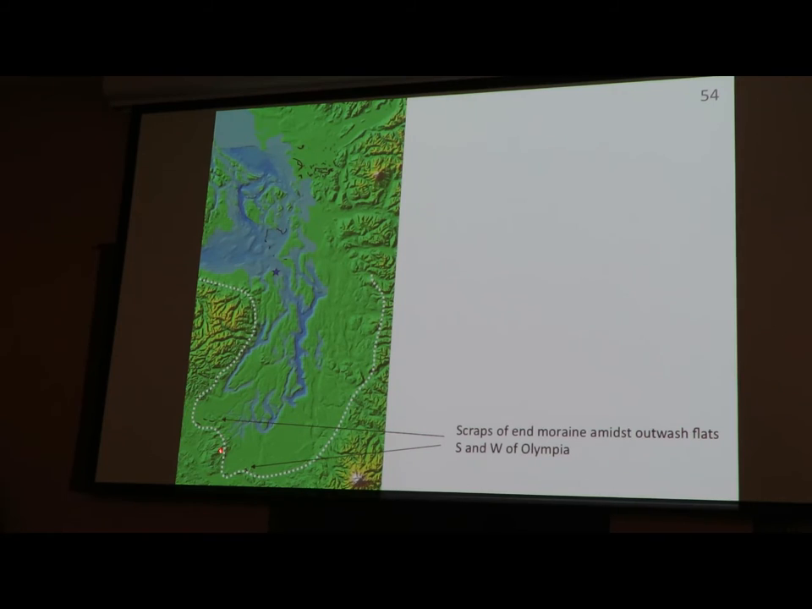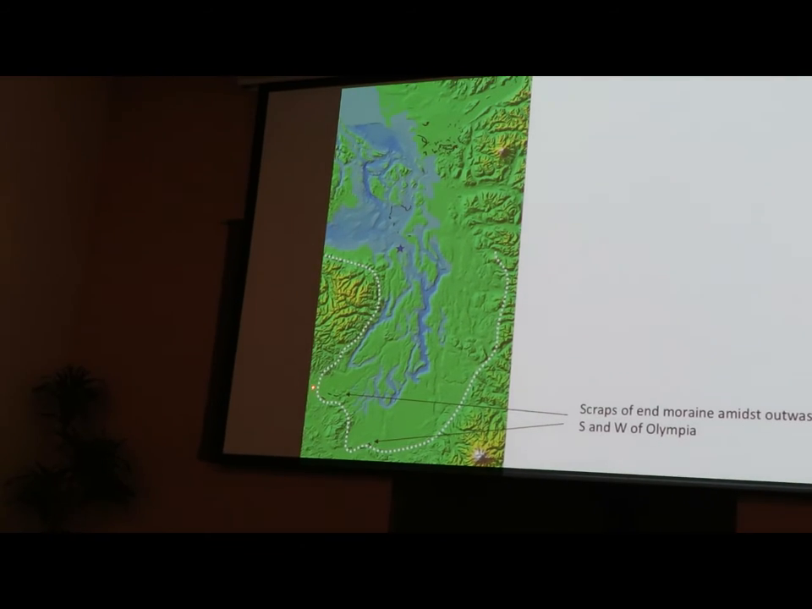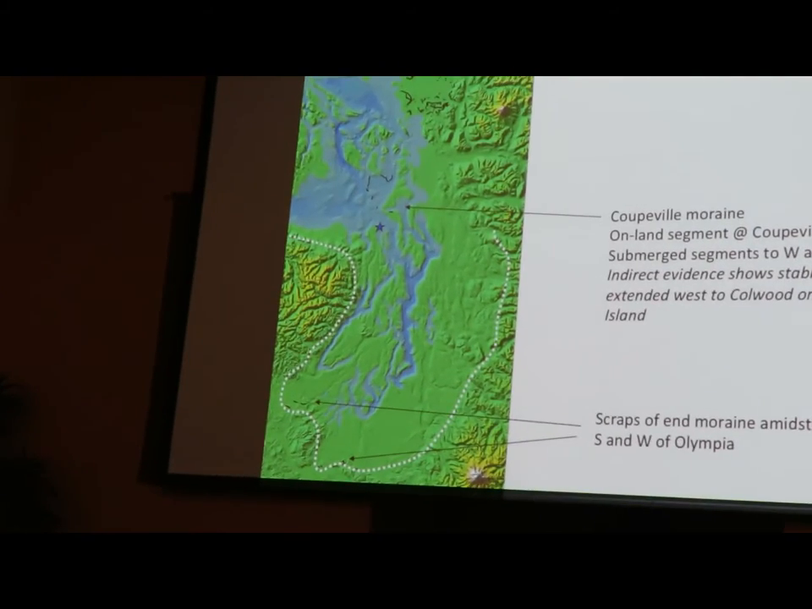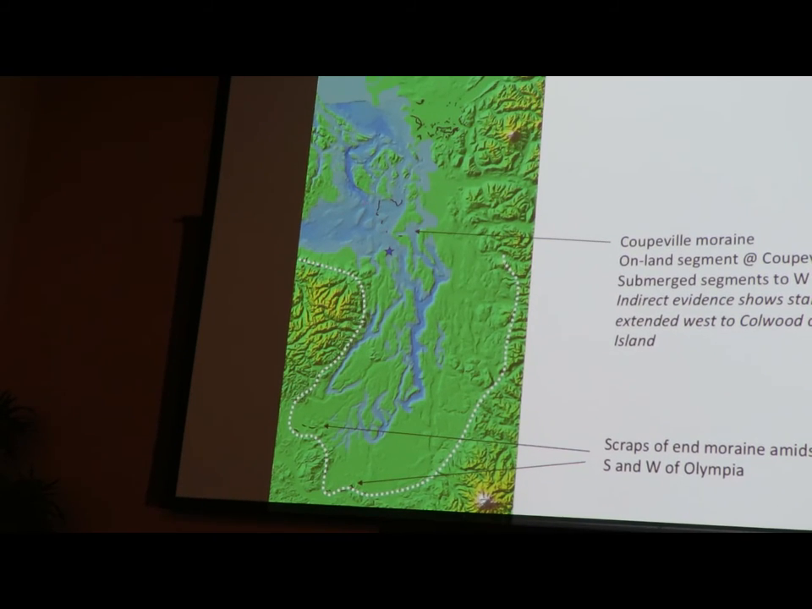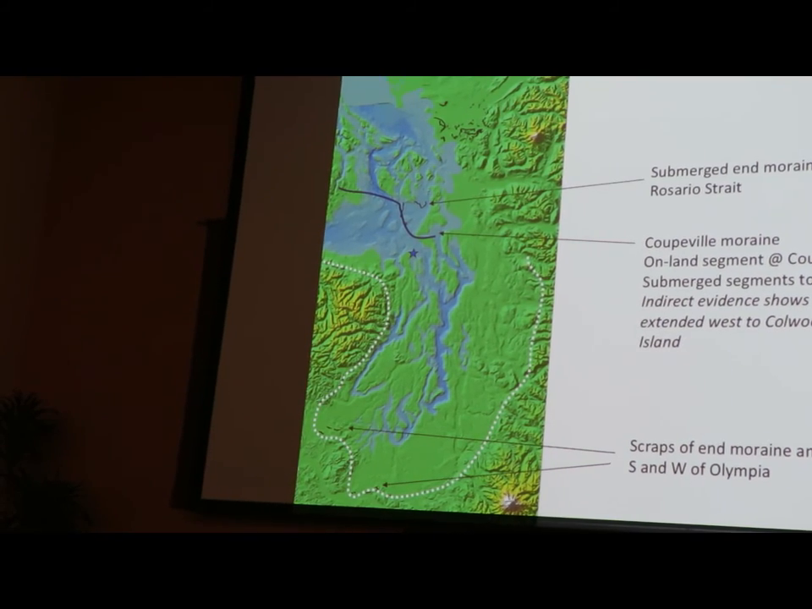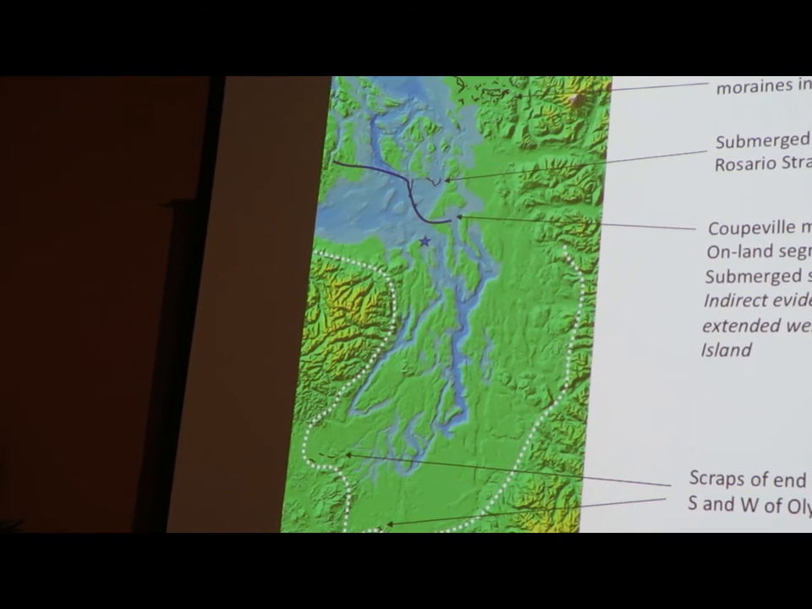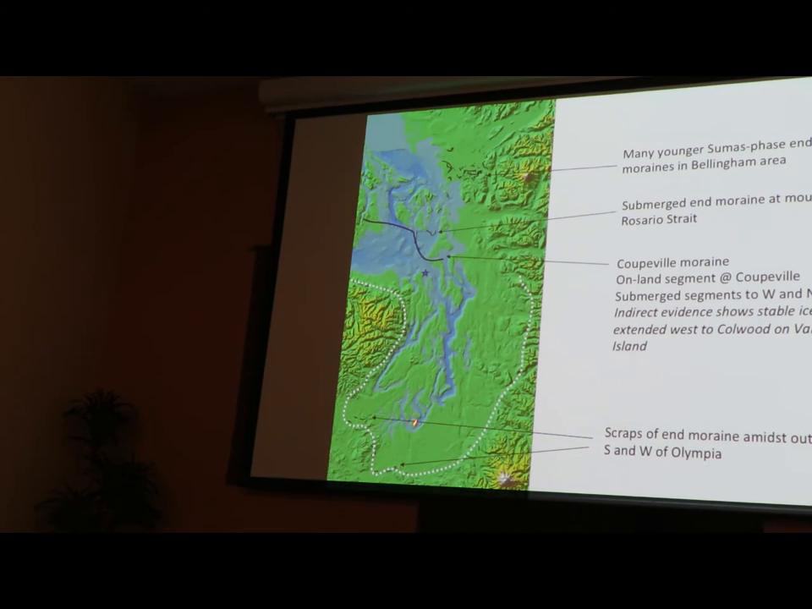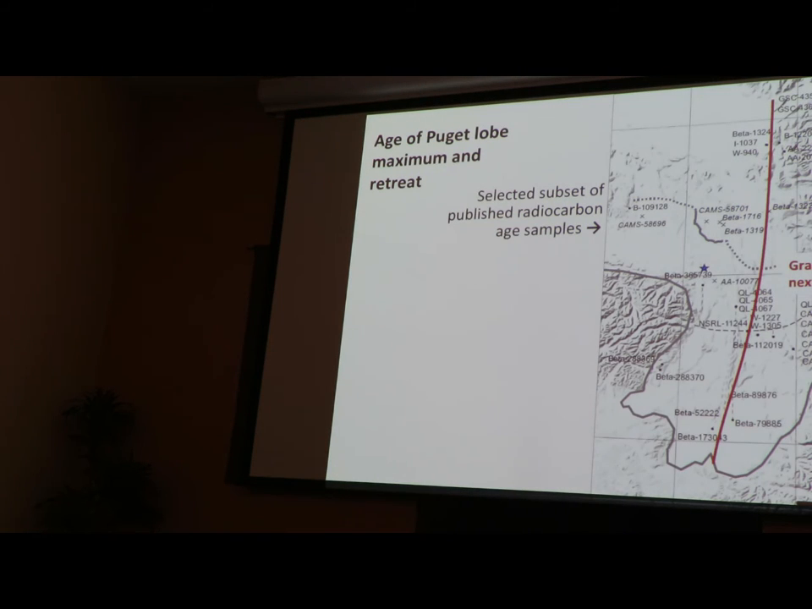There are scraps south and west of Olympia, amidst the outwash flats. Most of these moraines, which must have been there, got washed away by the meltwater coming off the ice sheet. There's a little bit of moraine on land at Coupeville, and I mentioned the segments that are submarine to the northwest of there. Rosario Strait moraine make up the Coupeville moraine in aggregate. There's submerged end moraine here. And then there are lots of younger Sumas phase end moraines in the Bellingham area. But the absence of end moraines through here is really, really quite striking. And I think the reason for that, well, I'm getting ahead of myself.